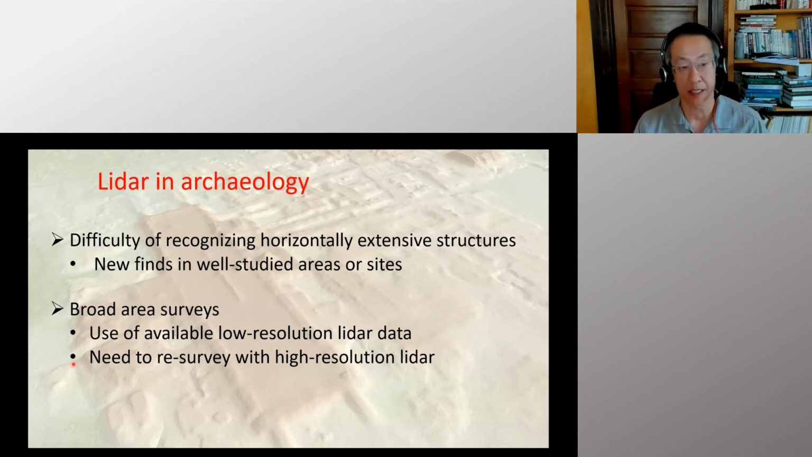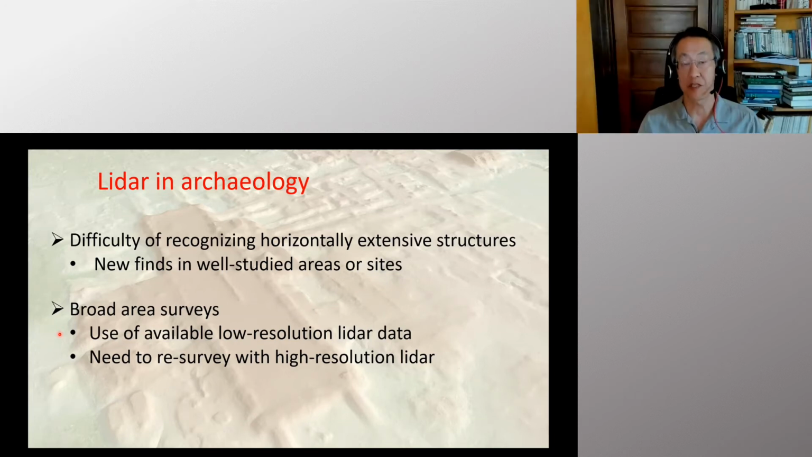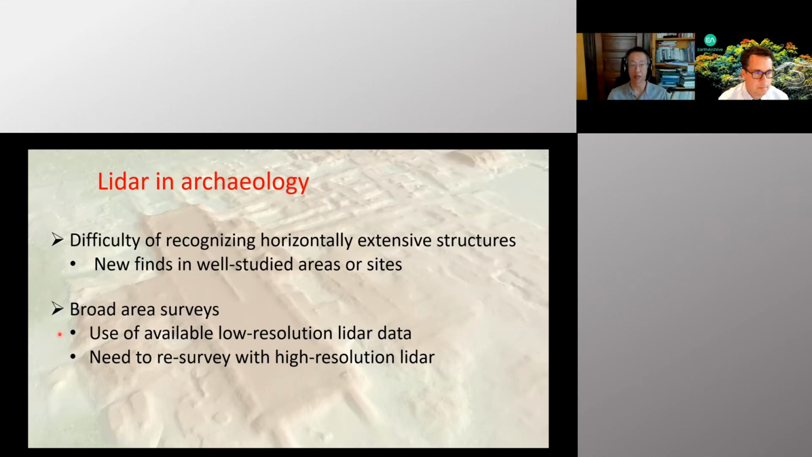But in our case, we analyzed this low resolution LiDAR first, and then we could strategically select the areas for high resolution LiDAR coverage. So in this way, you can build your research strategy very efficiently using this publicly available, low resolution LiDAR. Thank you very much.